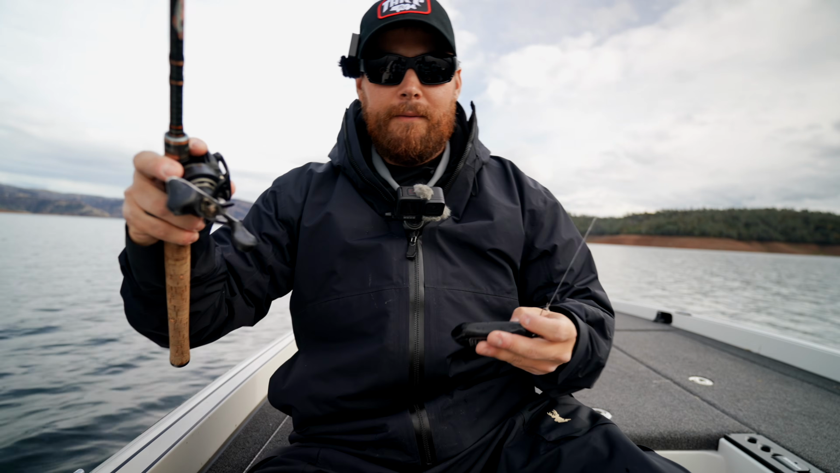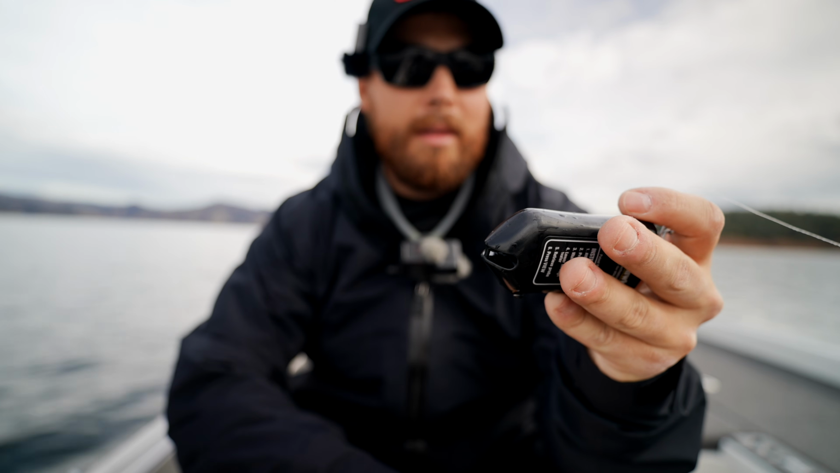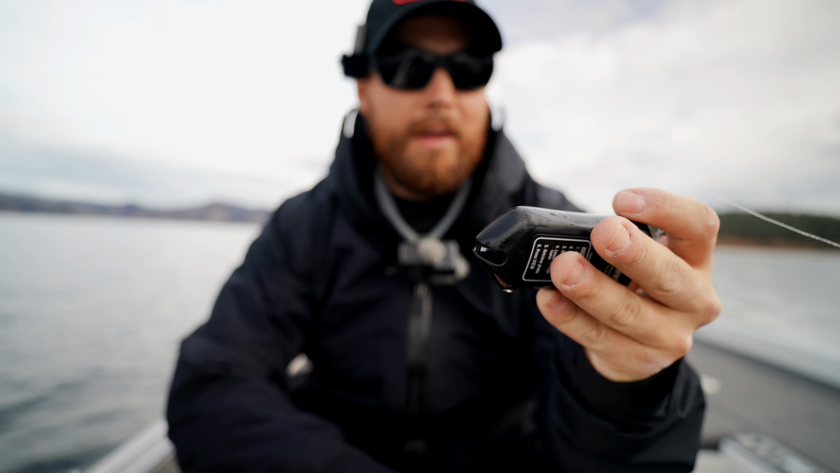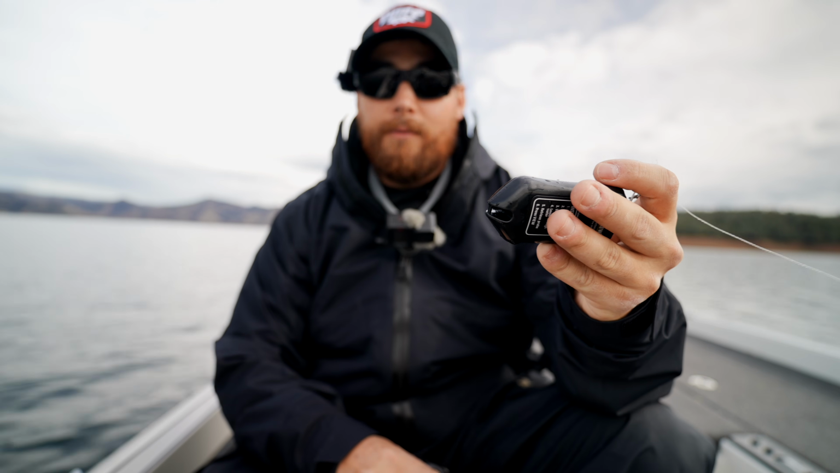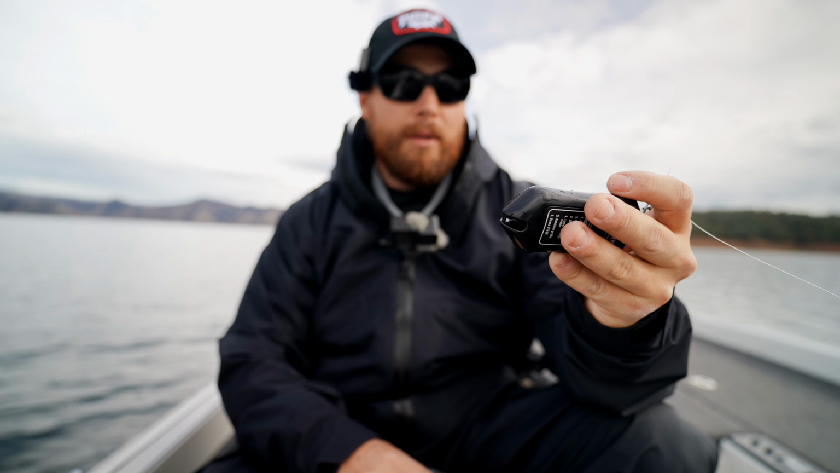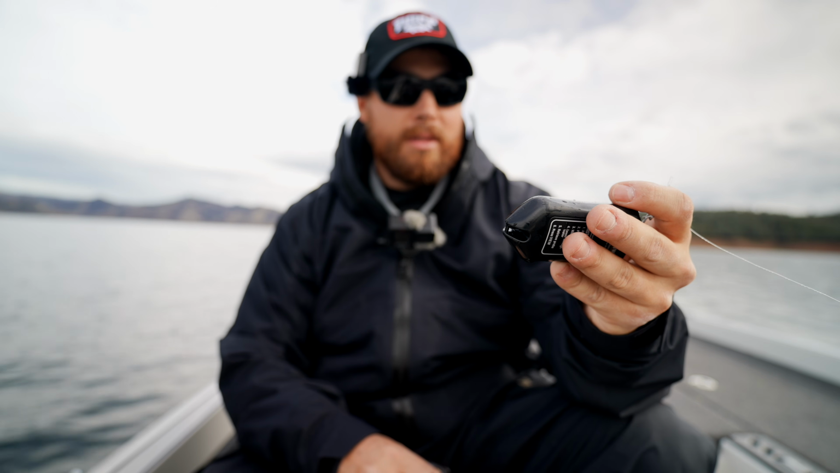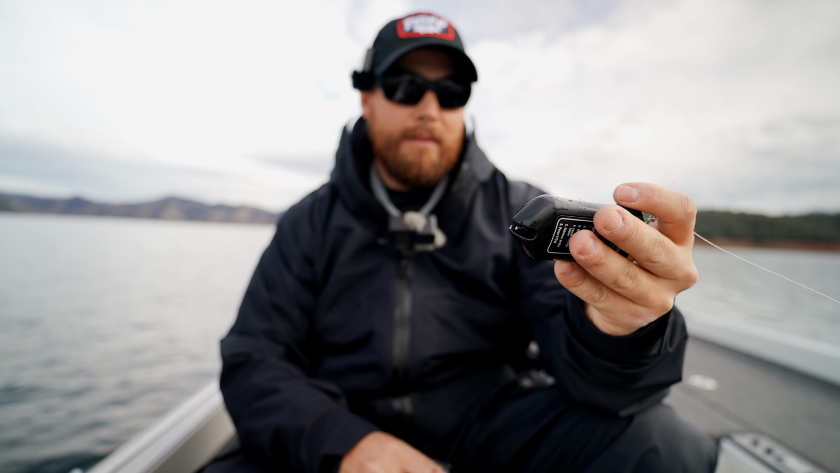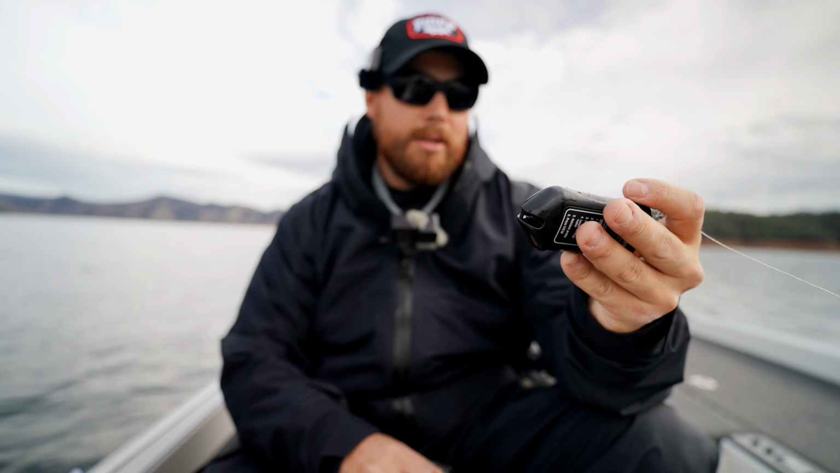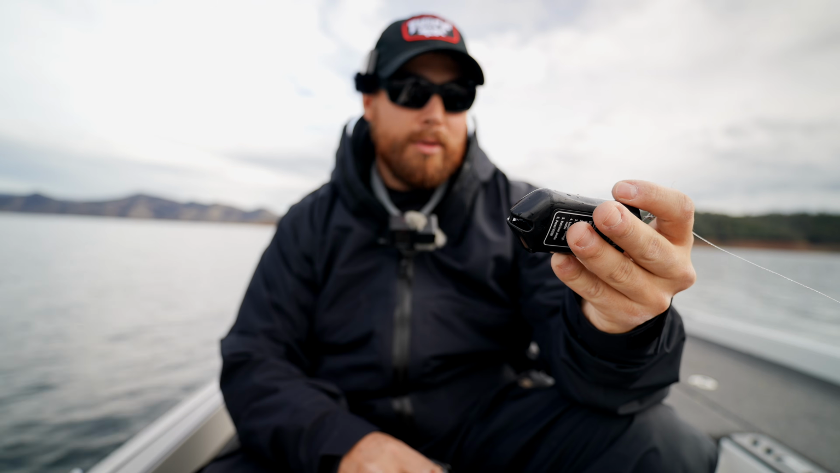At 0 feet, 54.9 degrees. 5 feet, 54.8. 10 feet, 54.8. 15 feet, 54.8. 20 feet, 54.7. 25, 54.7. 30, 54.7. 35, 54.7. 40 feet, 54.7. 45, no change. 50, no change. 55, no change. 60, no change. 65. Okay, now we're starting to get a little cooler.